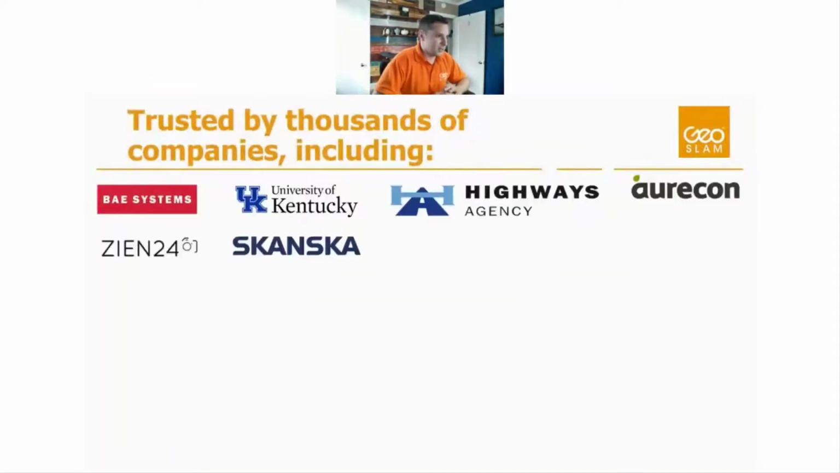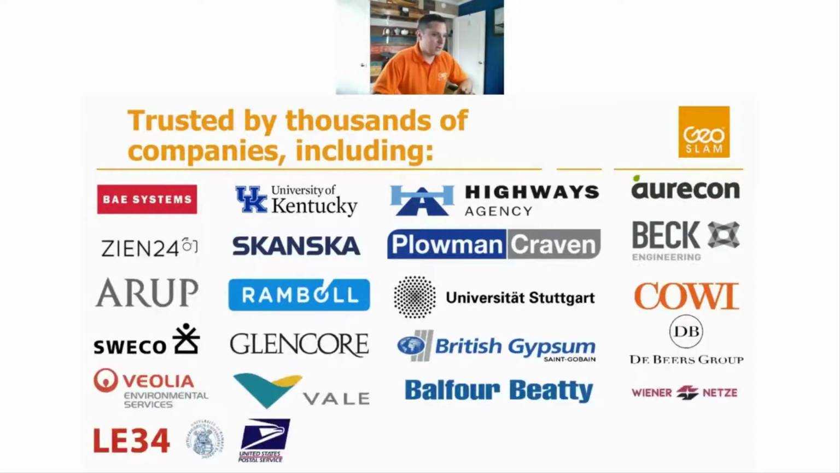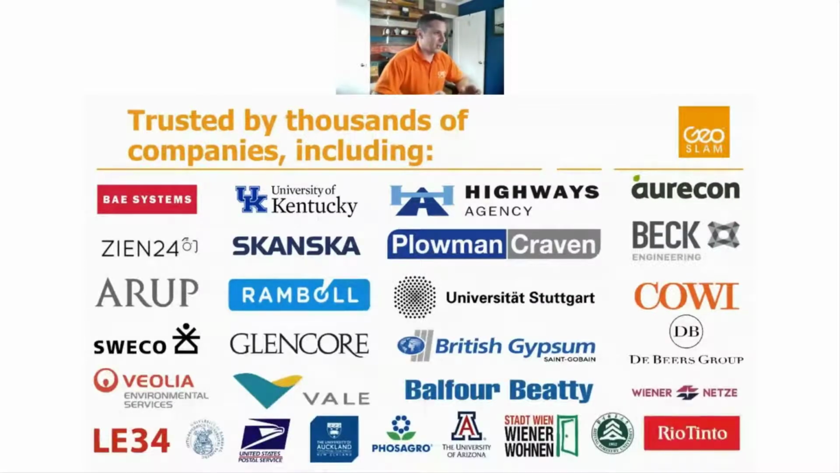And here's a small sampling of some of the companies that are utilizing this technology. It's pretty diverse, from mining companies to real estate companies to construction companies to universities. There are a couple of universities on here.